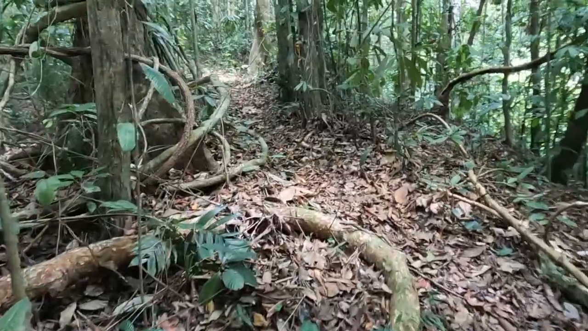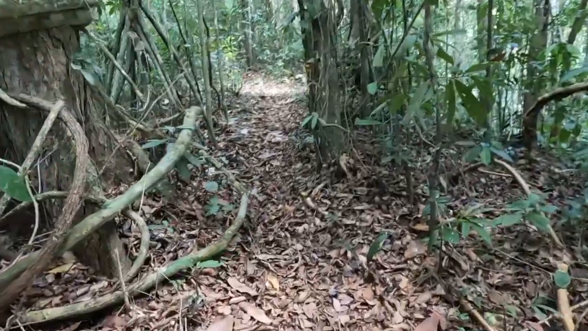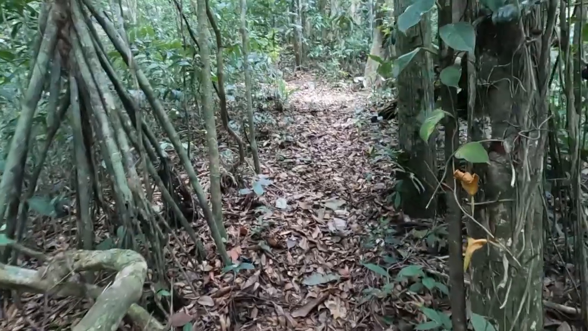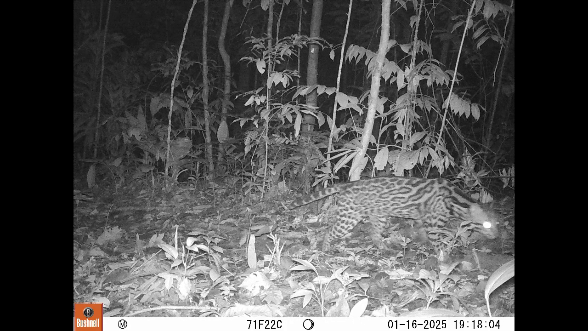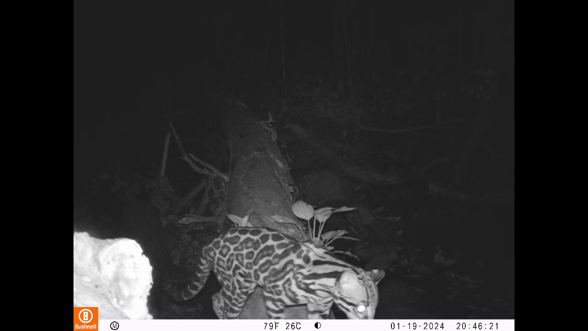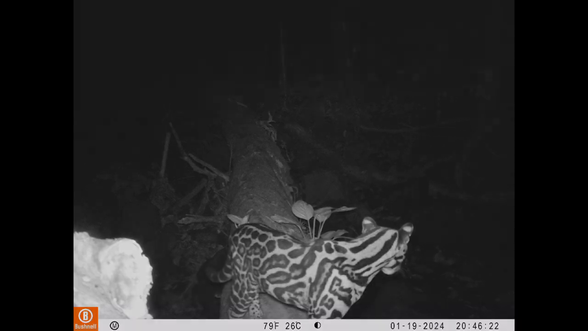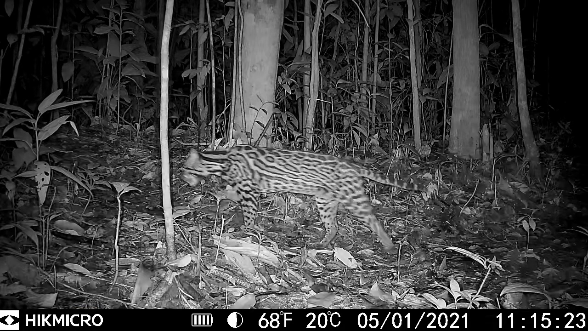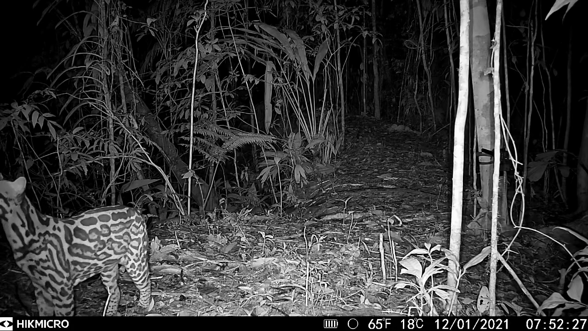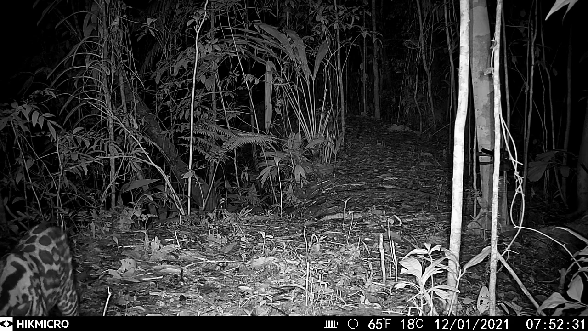Stalking Cocobolo's trails is a medium-sized cat, arguably one of the Neotropics' most successful. The Ocelot. Cocobolo Nature Reserve is home to a thriving population. We regularly pick them up on our trail cameras.